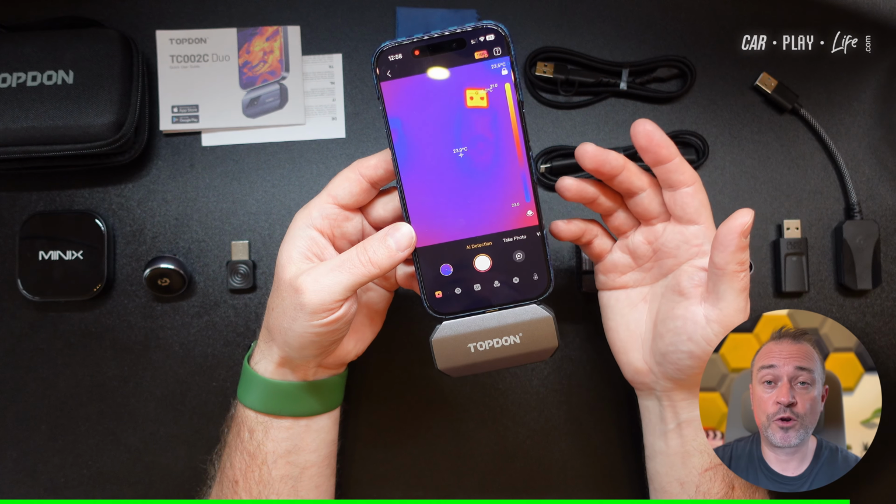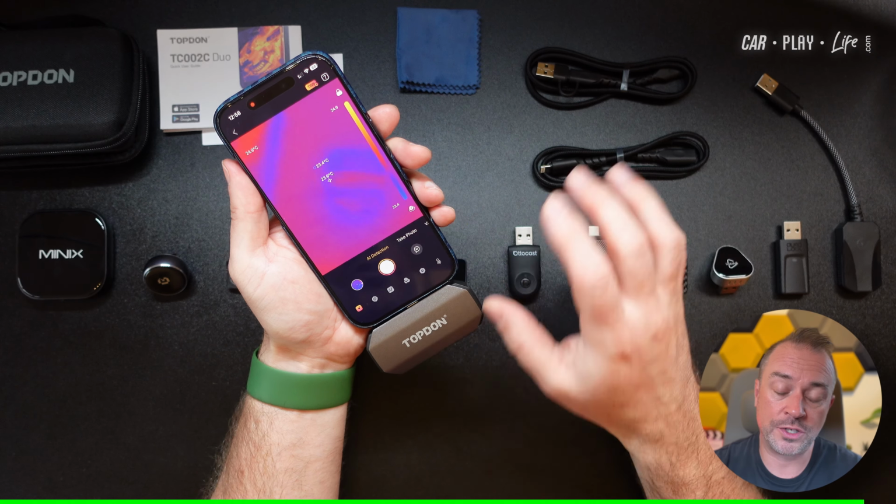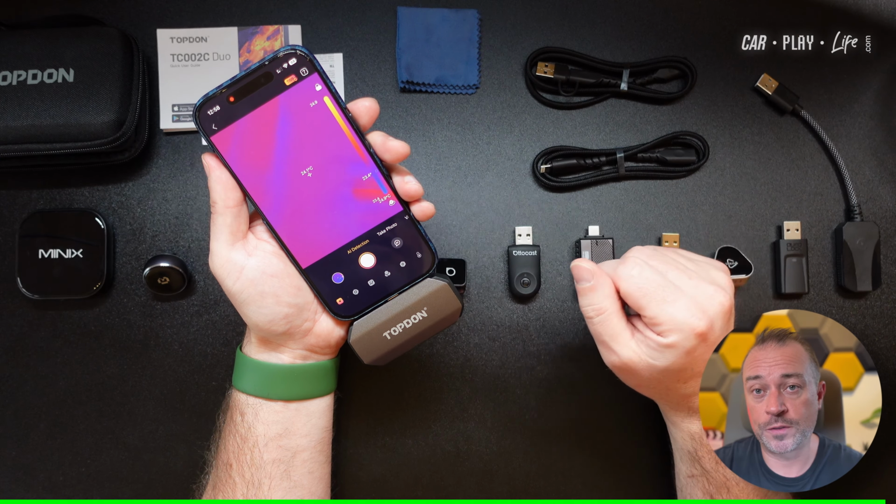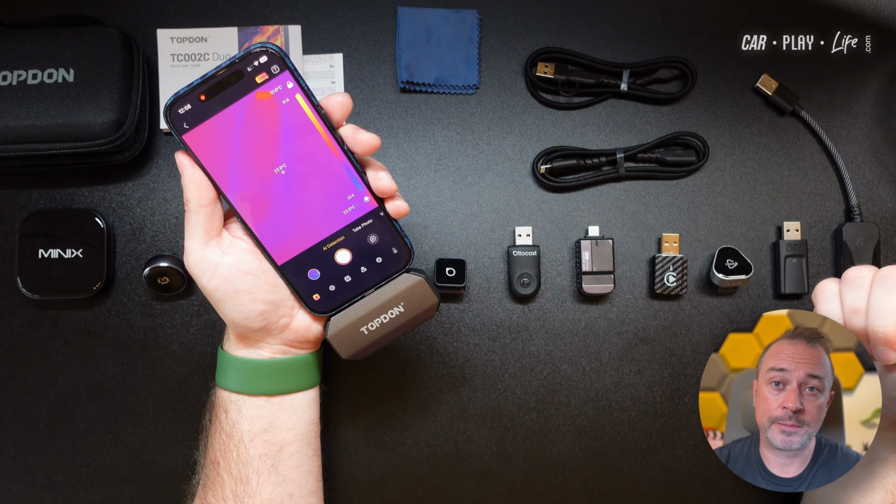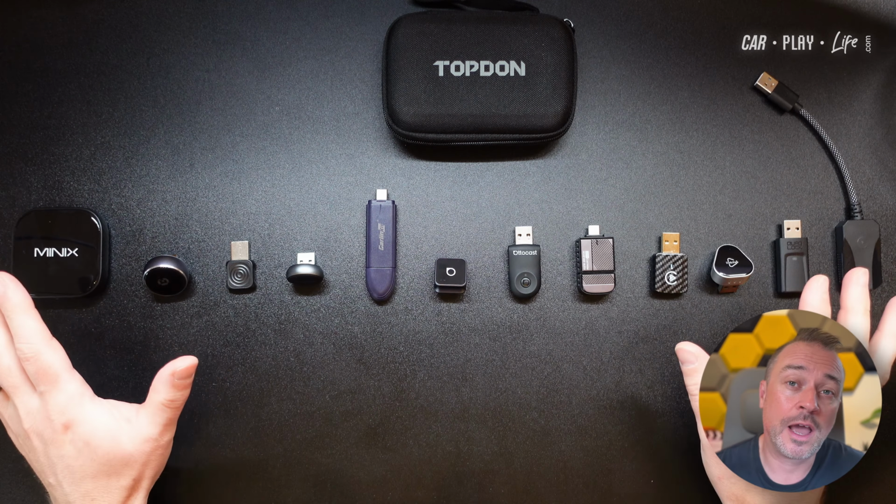So great product from Topdon. It's been really helpful to have this product on my channel and showcase these thermals that you might have seen in previous videos over the last month. And it's been super handy to record that information for you so you can see how well these adapters perform thermally. Now let's get back to the video covering these adapters. Okay, that's an overview of the Topdon thermal imaging camera. Let's now get back to the adapters and how they all performed.